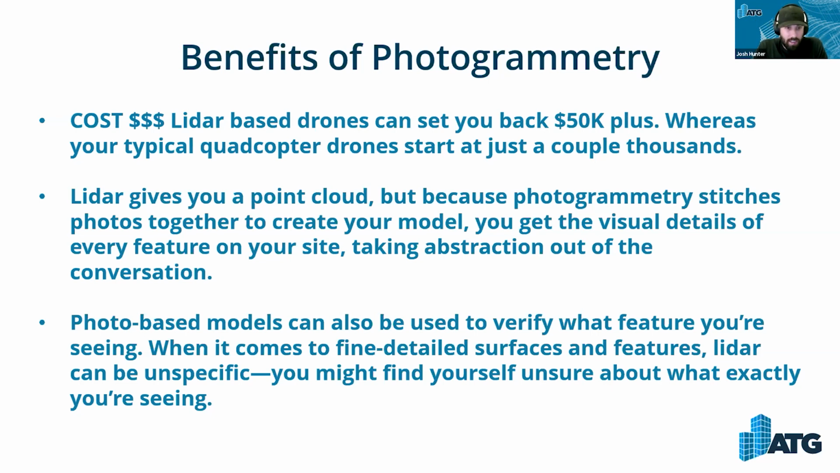And having that vast detail is really, really beneficial for a lot of people. And to carry off that, like I just mentioned, photo-based models can also be used to verify what feature you're seeing. When it comes to fine detail services and features, LiDAR can be unspecific. You might find yourself unsure about what exactly you're seeing, just like I mentioned.